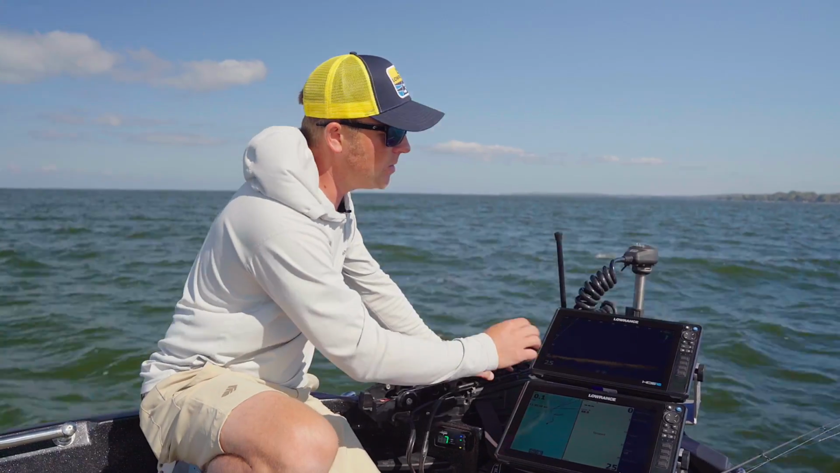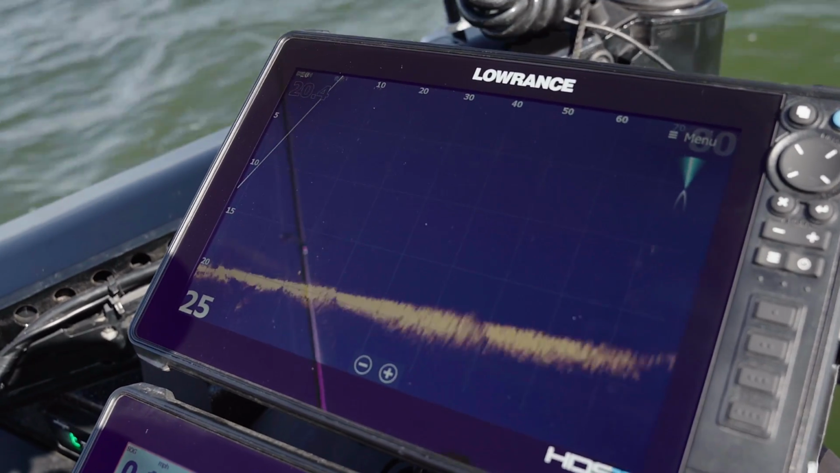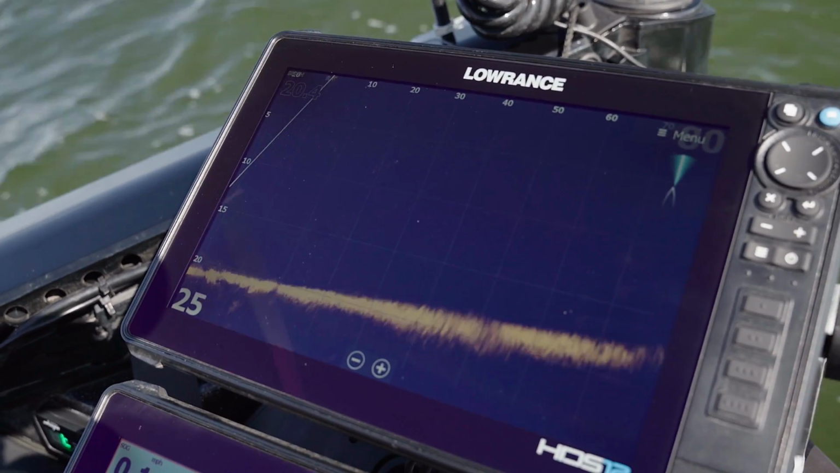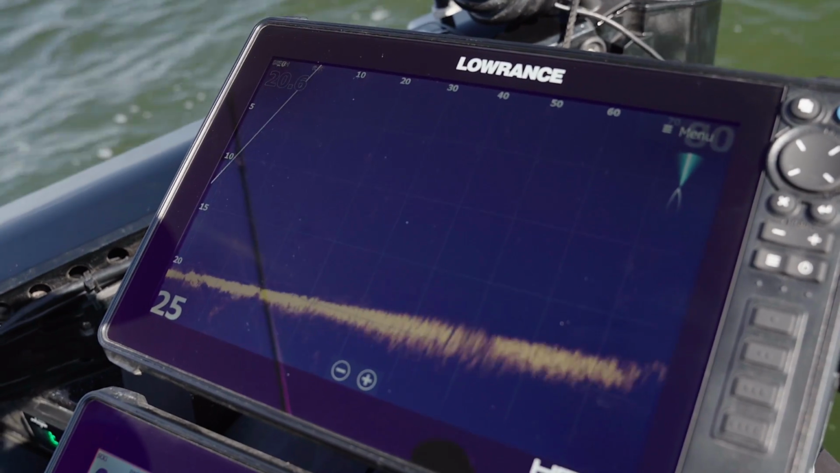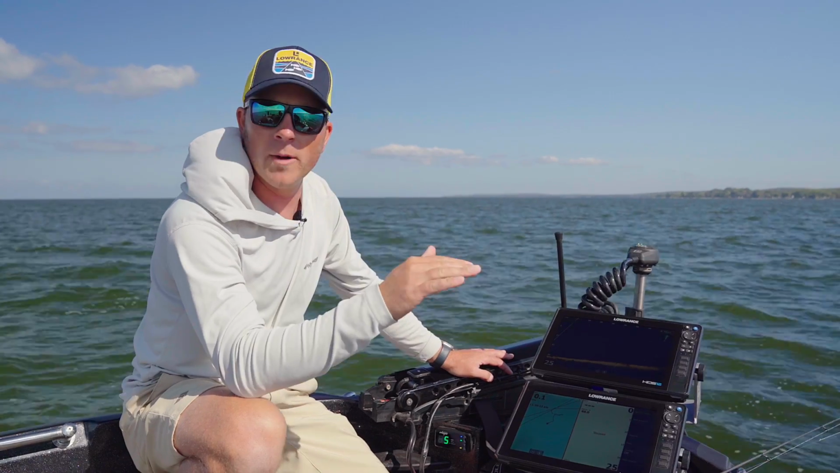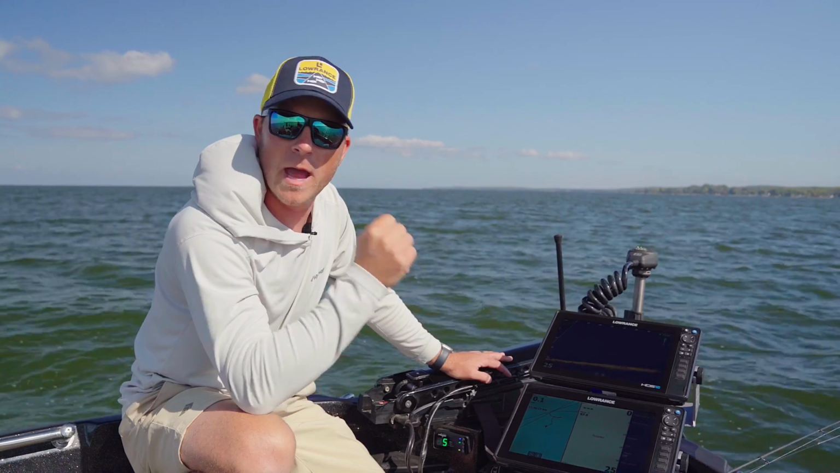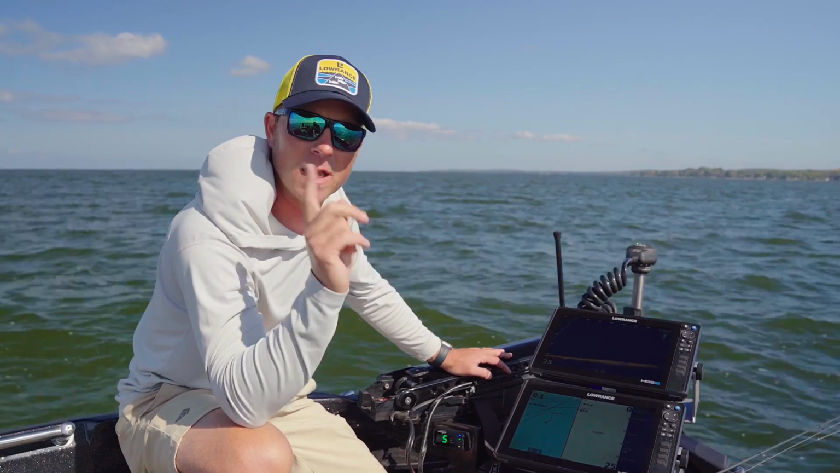The next thing that I'll do is I actually like having the grid pattern on my screen for the simple sake that it allows me to judge how big the fish are. So if I'm looking at a 3 or 4 pod, I want to pick the biggest one. So longer range, grids to decide which one's bigger, and go after that one big fish in that pack and make that one right cast.